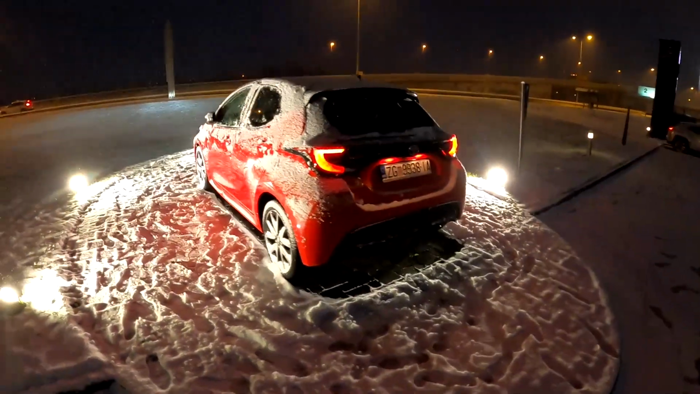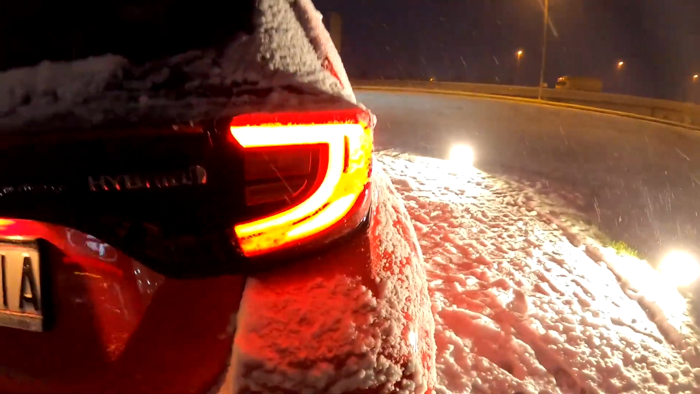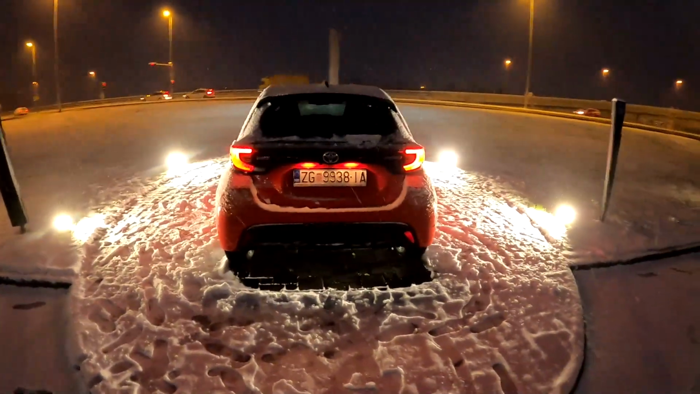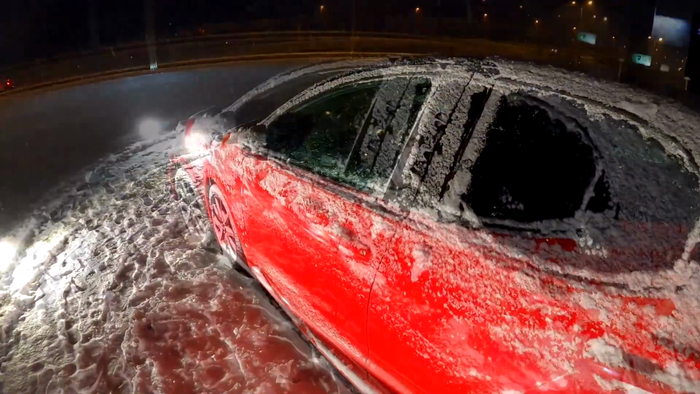And this is the view you have from the back. I think awesome design. They really nailed it with this one. I do love the shape of these LED lights. I mean, just look at this. And well, yeah, this is a hybrid version, so I'm gonna demonstrate how it drives. And without further ado, let's take it for a spin.